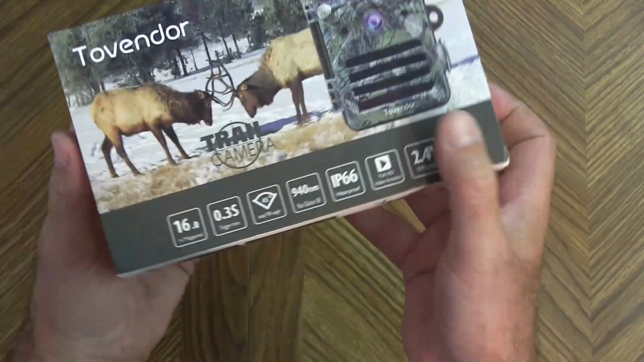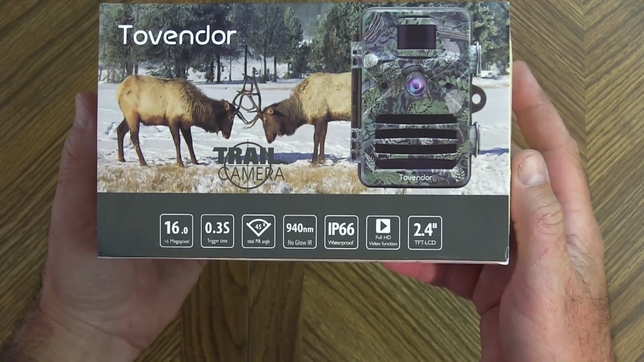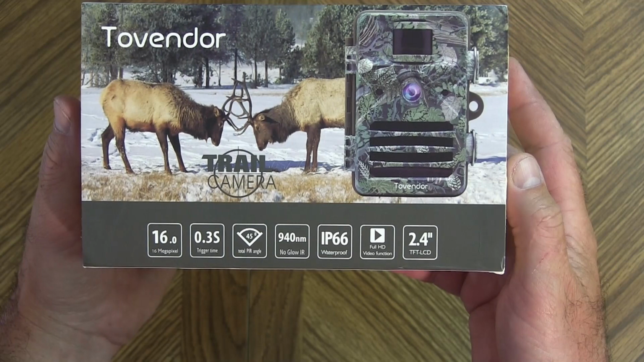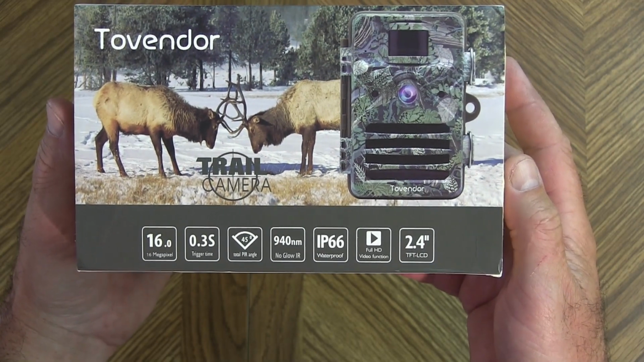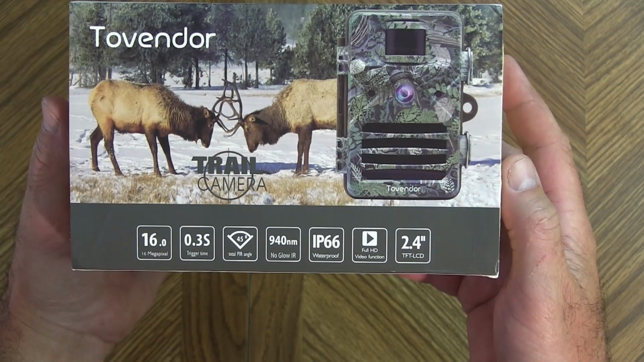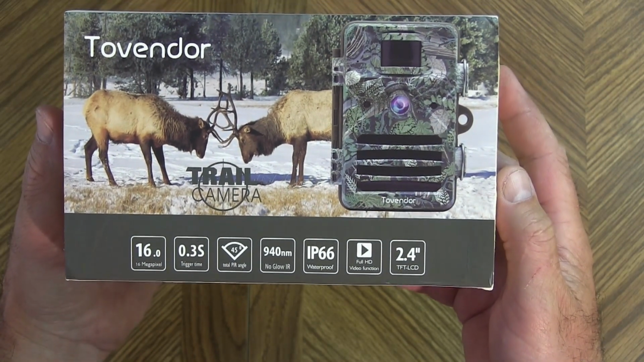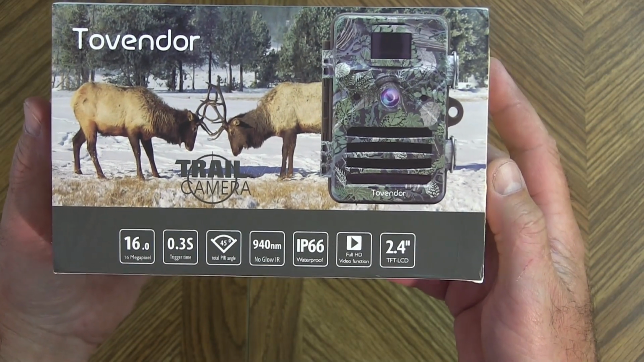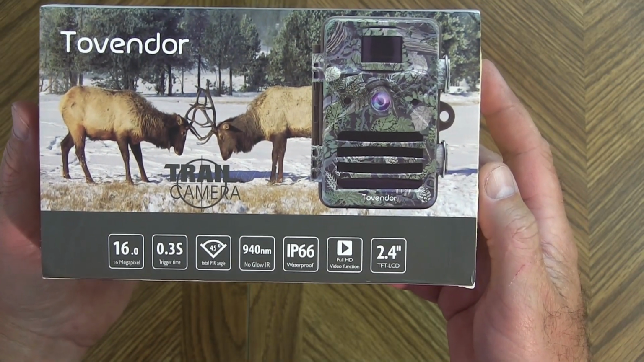First I'll show you some of the specs here. So it has a 16 megapixel, 0.3 second trigger speed, has a 45 angle for the PIR, no glow IR bulbs, IP66 waterproof rating, has full HD 1080p video, and it has a 2.4 inch LCD screen.